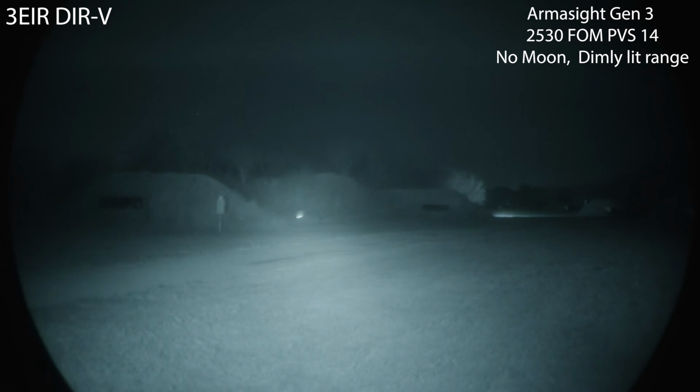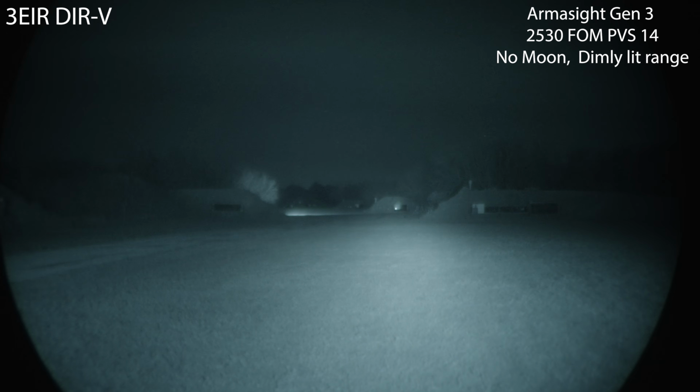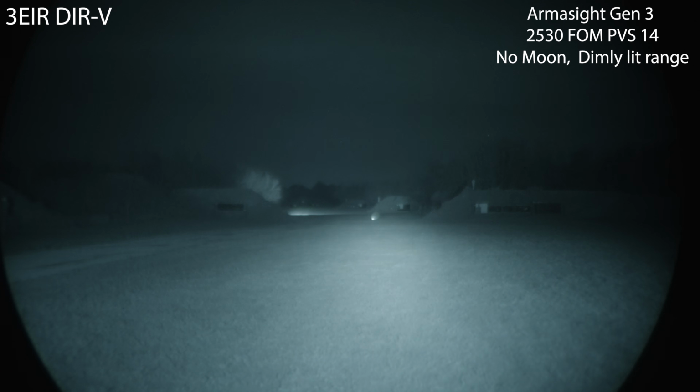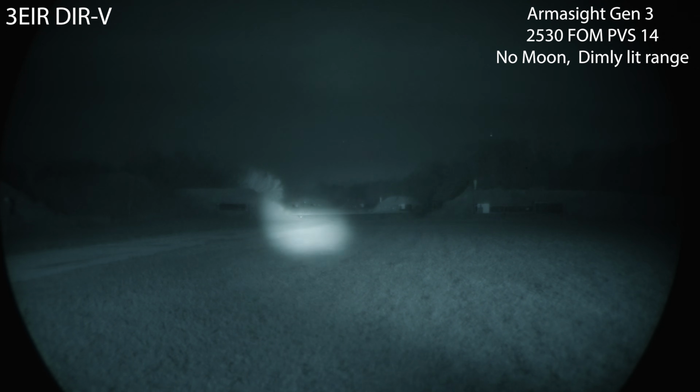DIR-V, the 3EIR DIR-V. Say that 3 times fast. That's 200 yards, 300, 4, and 5. It's working well enough. I see a skunk that's made its way out of the range where the laser is. As much as I would like to get rid of that guy, that is frowned upon. I'm not supposed to be shooting out here, and not at animals, at this gun club. So there's a skunk. There you go. I can identify things with the IR-V.